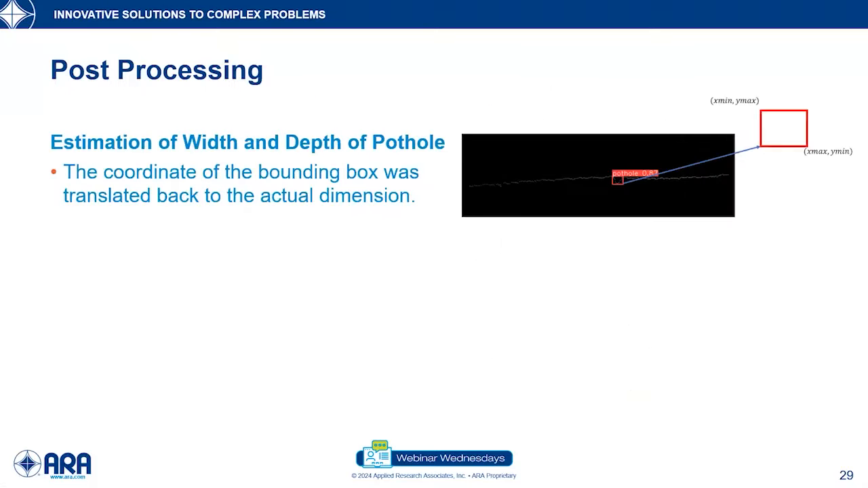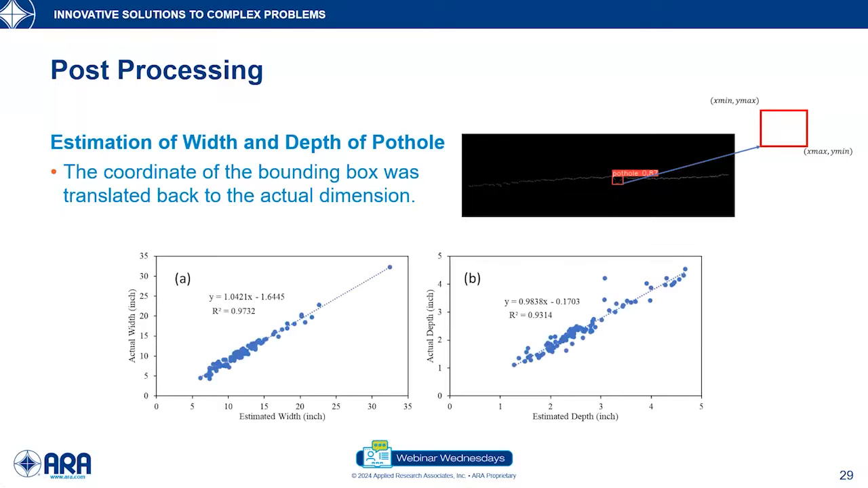Next, once we know the count of the potholes, we estimate the depth and the width of the pothole. That was simply done from the width and the depth of the bounding box. So the width of the pothole was obtained from the width of the bounding box, and the depth of the pothole was obtained simply from the depth of the bounding box. And this is the result that we can see.